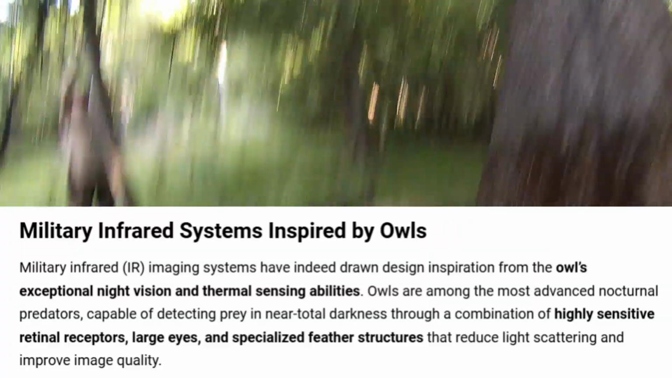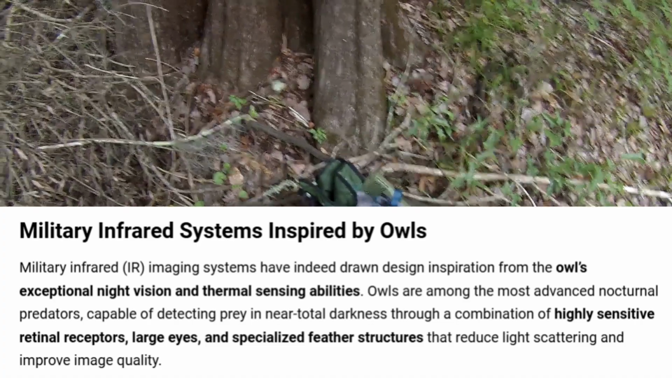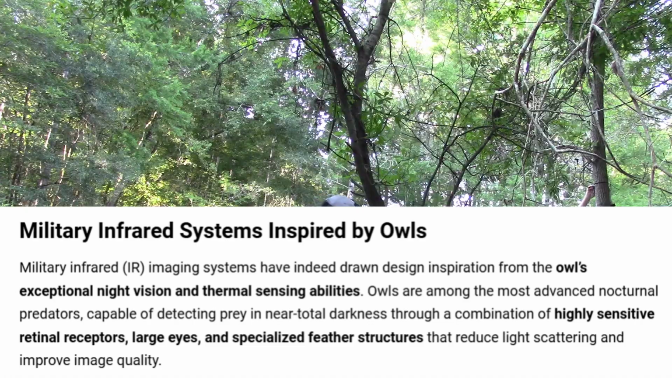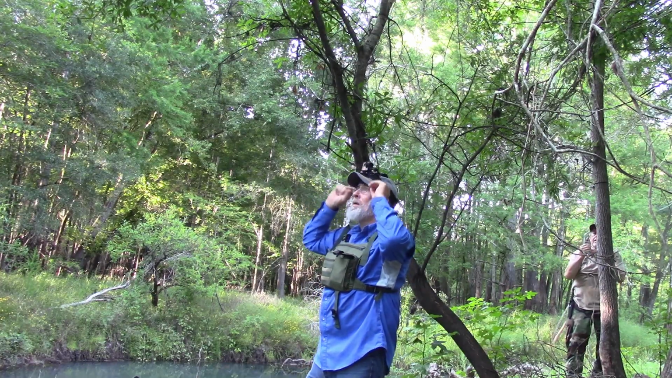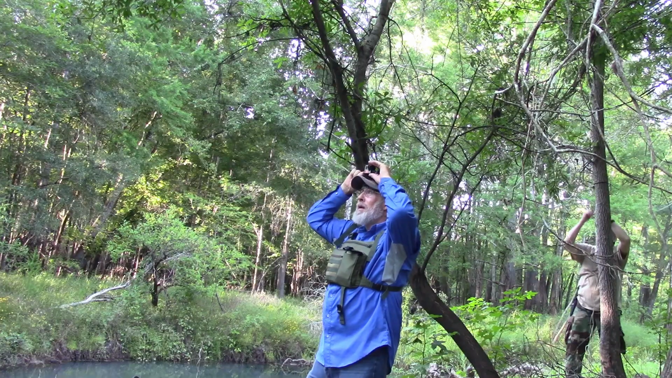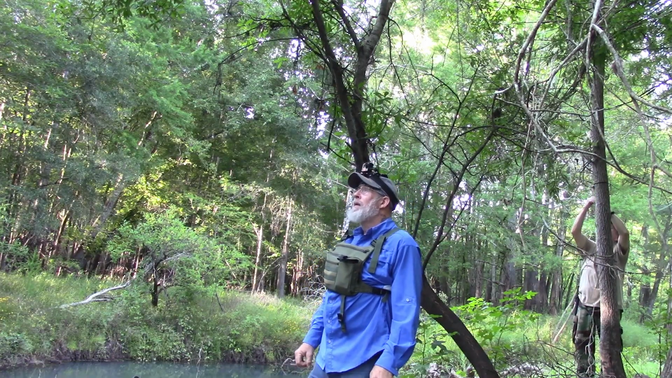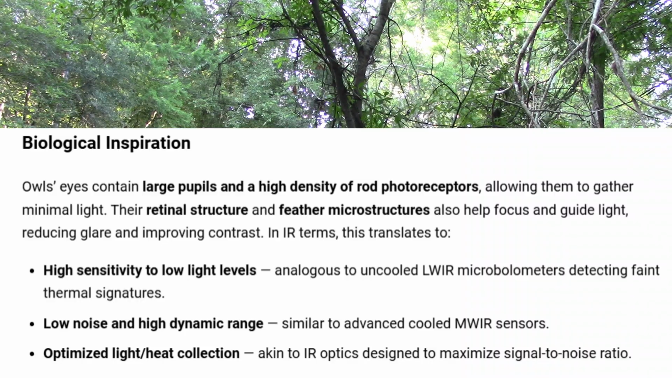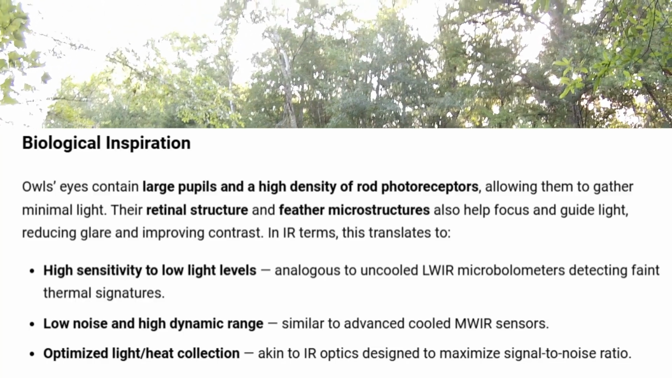The military infrared imaging systems have drawn design inspiration from the owl's exceptional night vision and thermal sensing abilities. Owls are among the most advanced nocturnal predators, capable of detecting prey in near total darkness through a combination of highly sensitive retinal receptors, large eyes, and their specialized feather structures that reduce light scattering and improve image quality.